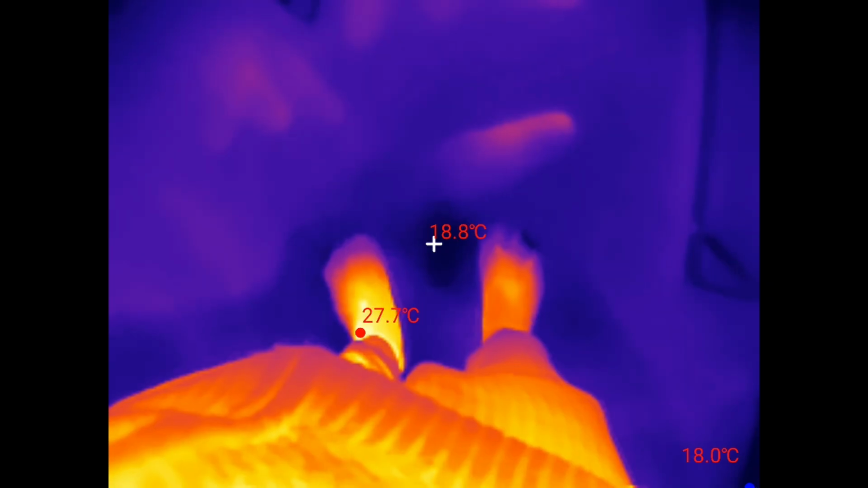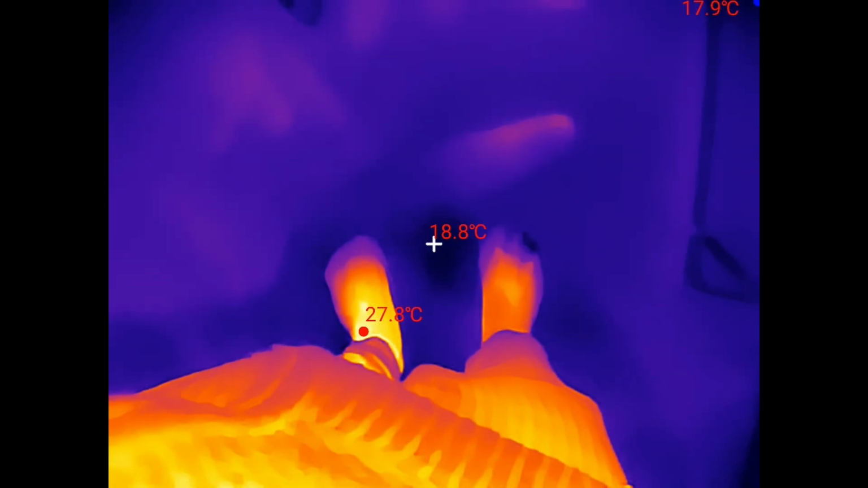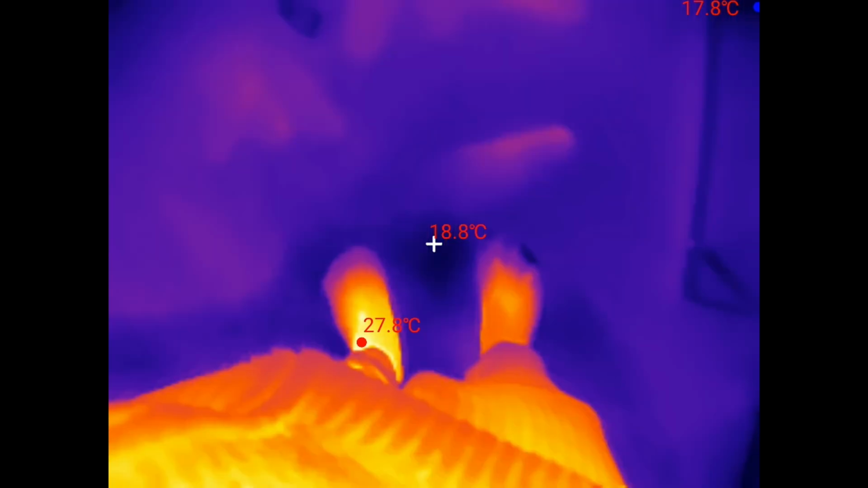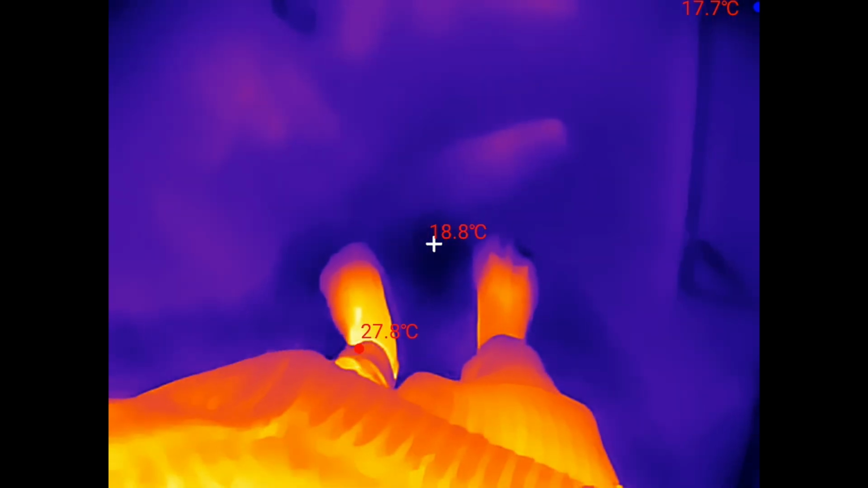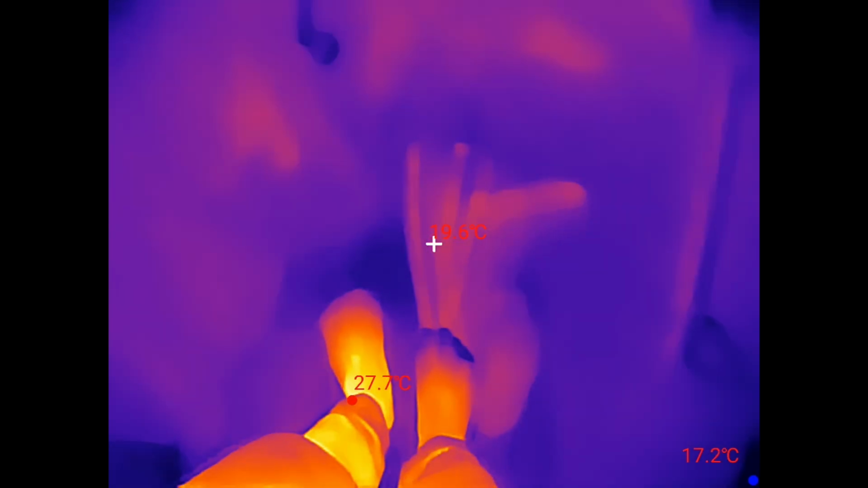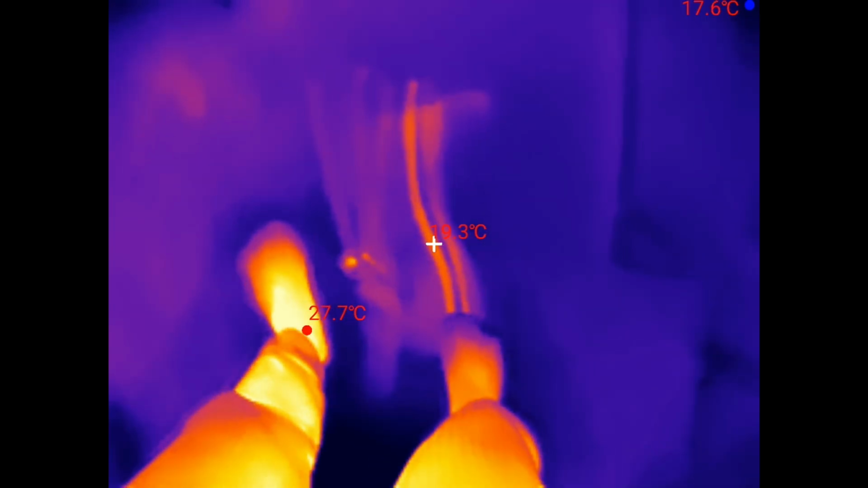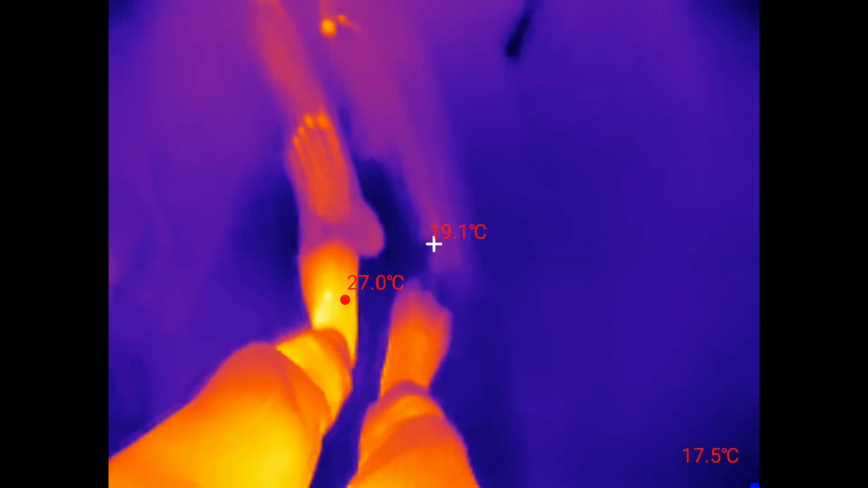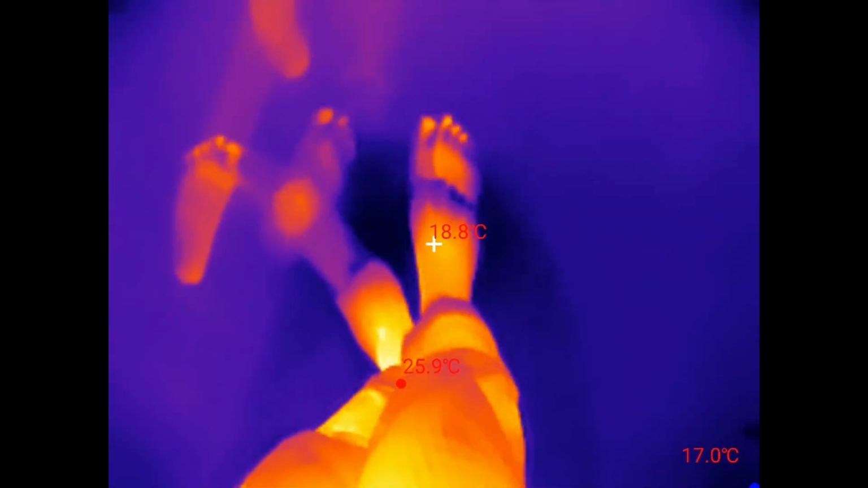So that's with it disabled and enabled, so it fills in the gaps, but it does create this kind of mosaic-like effect. It's not a big deal, but sometimes you just have to figure out which mode looks better.